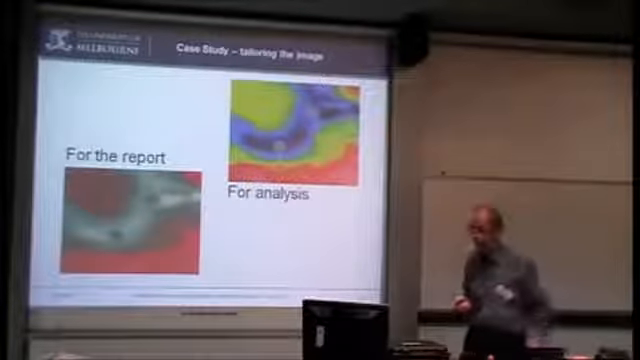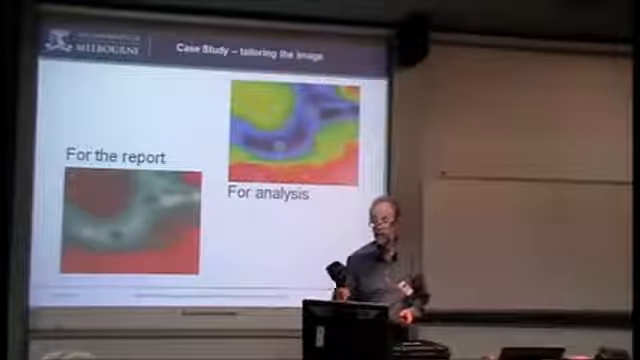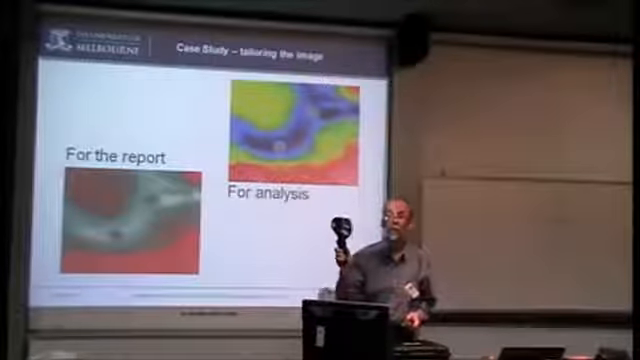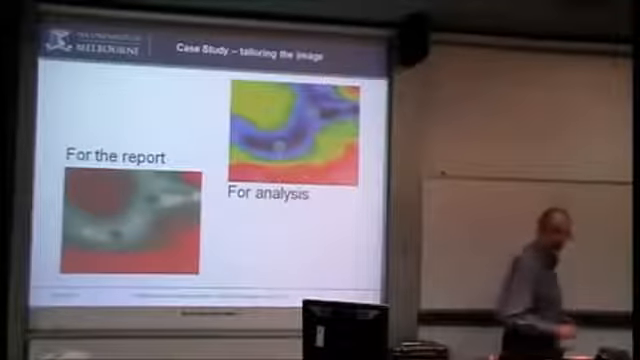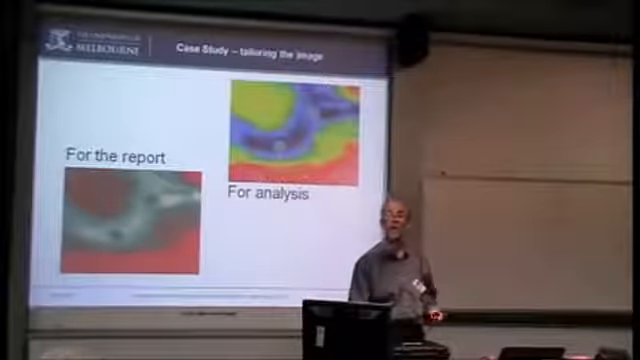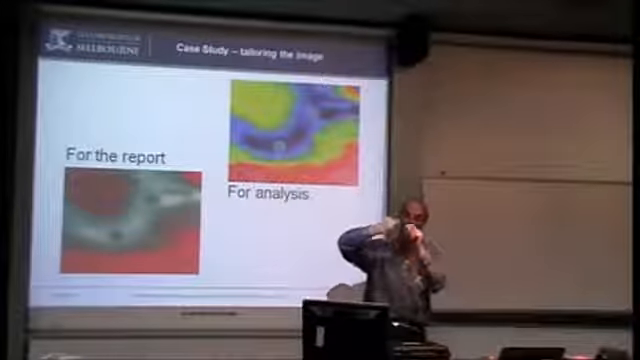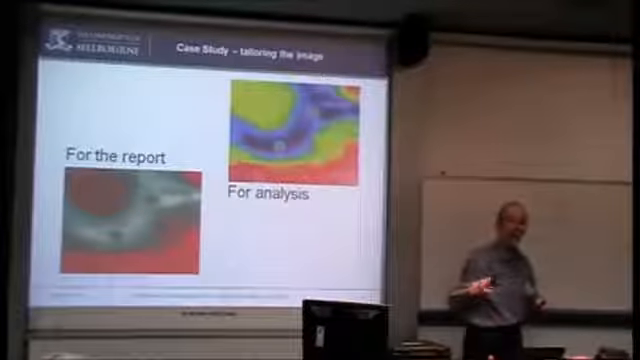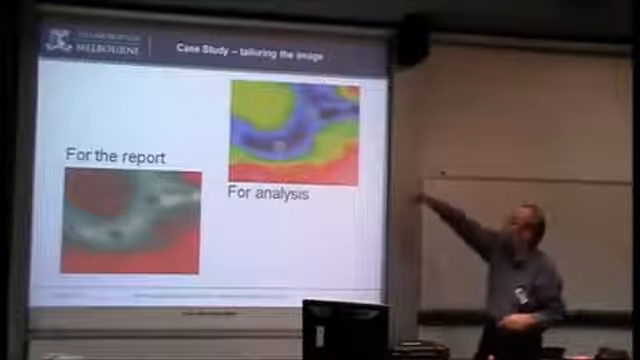Newer cameras will quite often have a visual with the infrared. This one has a visual with the infrared, by the looks of it. It does? Yep. Good. So I take that to be the case. In which case it's probably got MSX on it. It has. Which allows you to overlay the outline of the visual onto the infrared, and it helps sometimes.